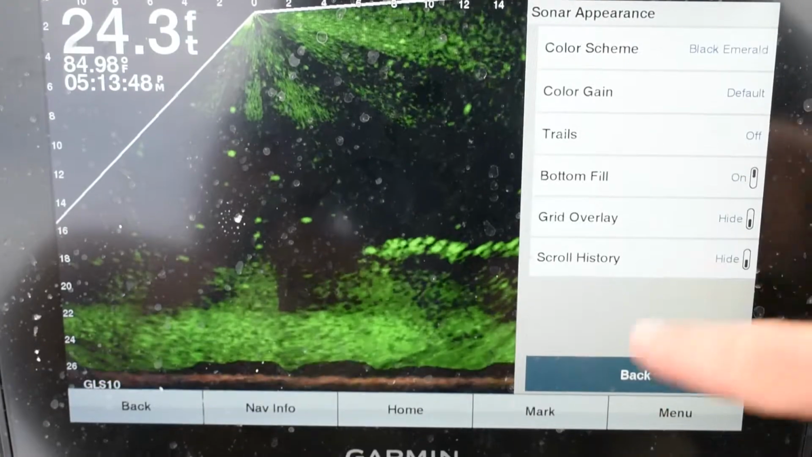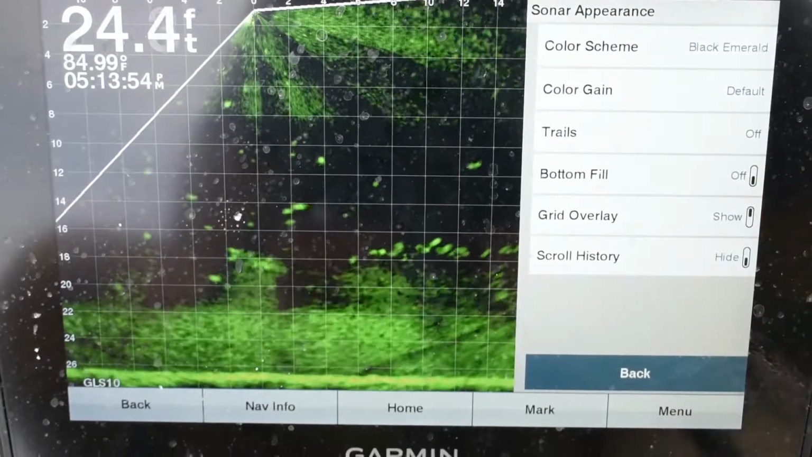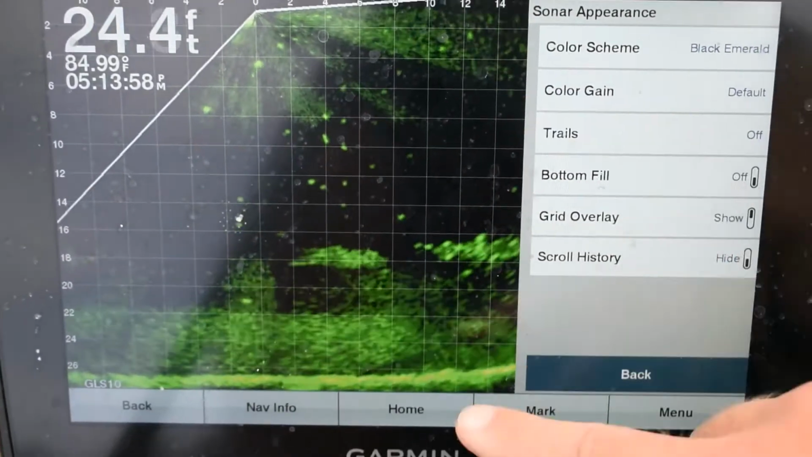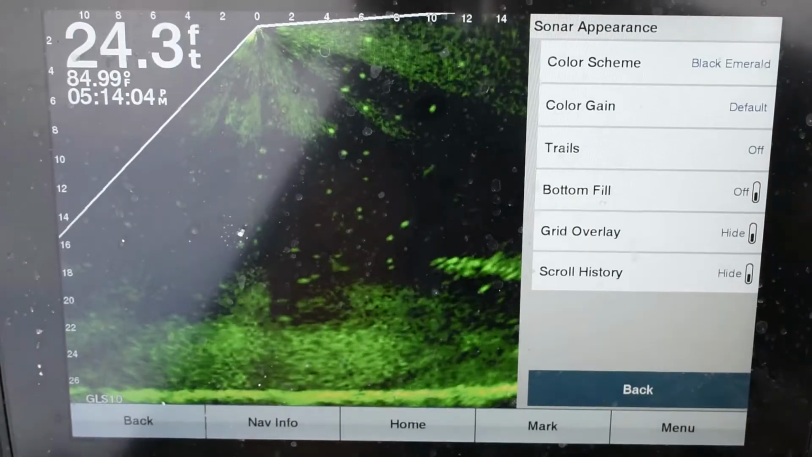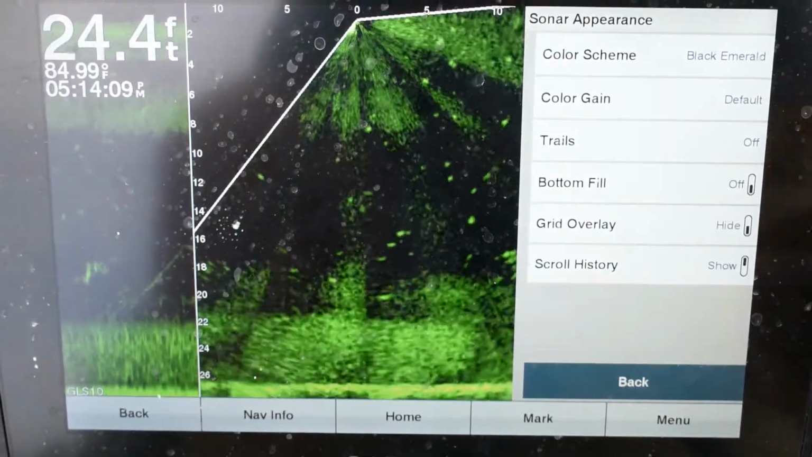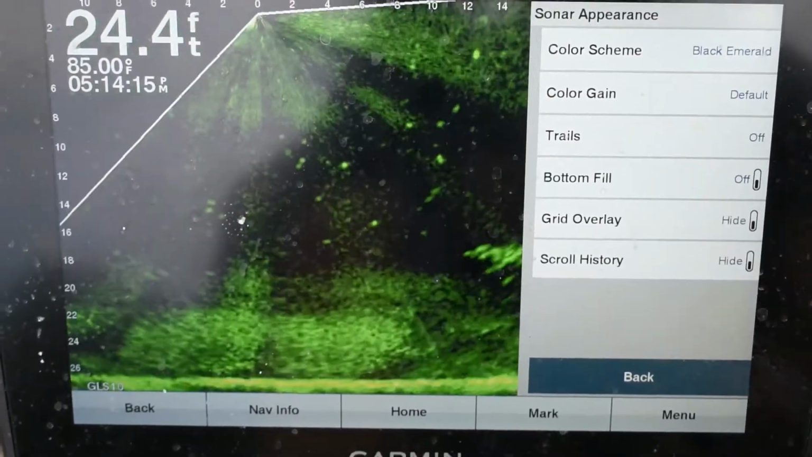Okay, bottom feel, turn it on, it just feels that bottom. I don't use it, don't feel like I need it. Grid overlay, that puts the grid on everything. So you can see, like, there's 16 feet, it brings 16 feet out to here, but without it, it kind of keeps everything closed off. And then scroll history, I guess it's just giving you a history of what you're going over. I don't ever use it.